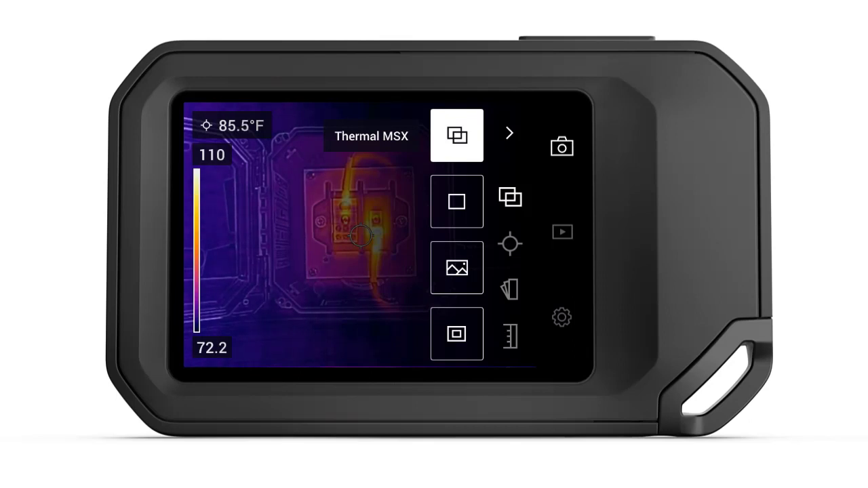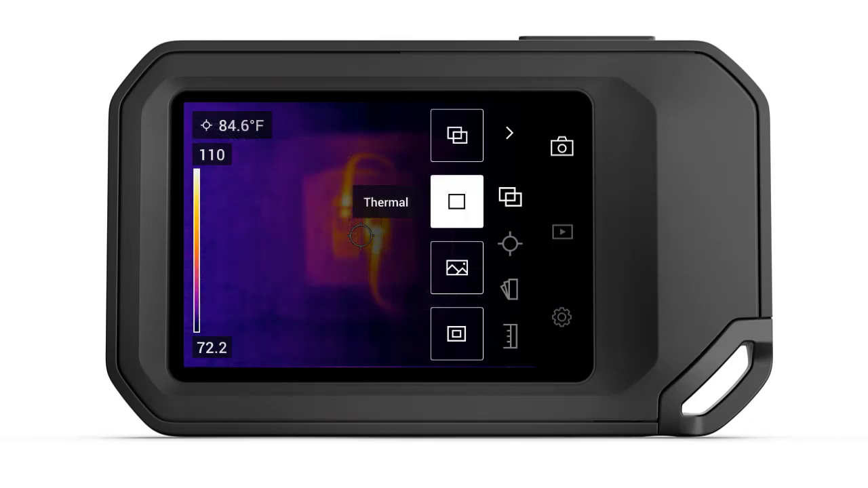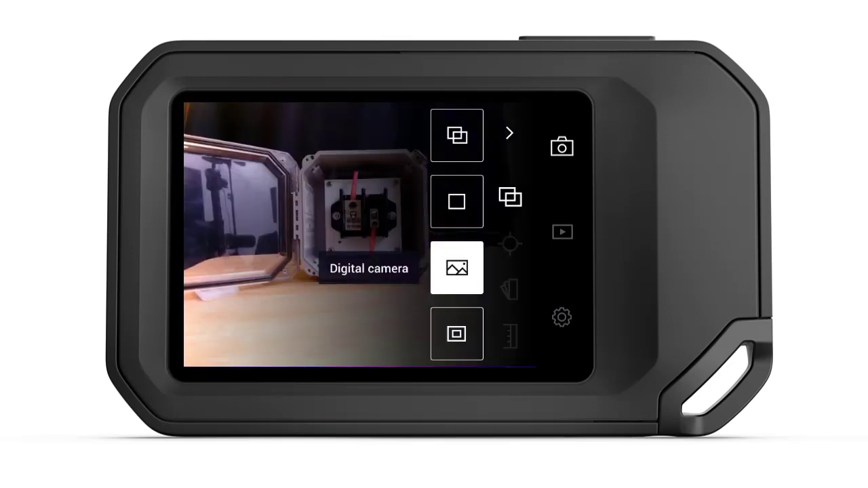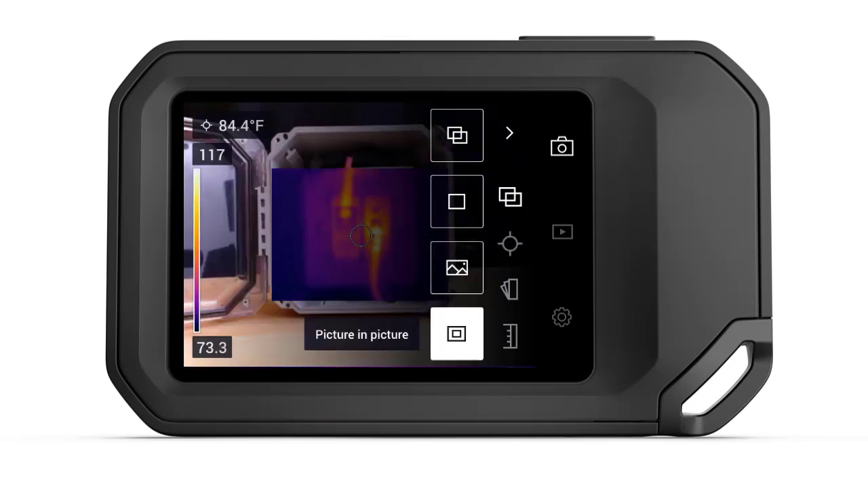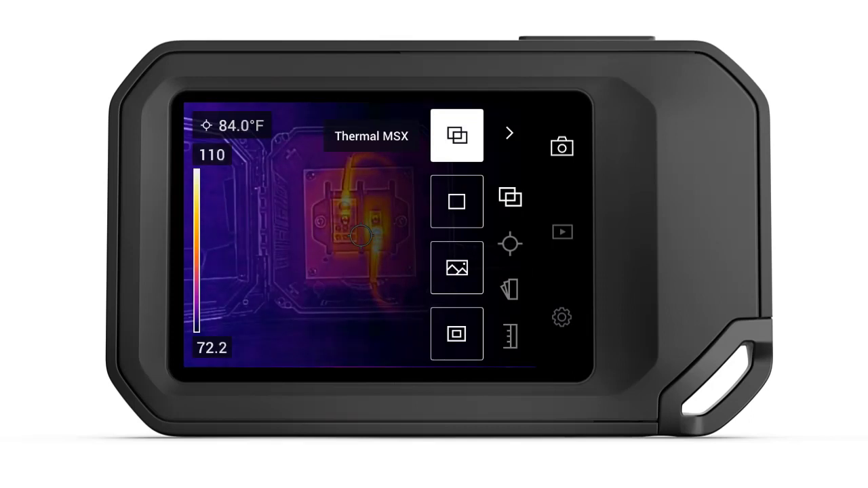And that's what thermal only mode is all about. It only shows the infrared camera feed as another option. The digital camera provides you with a visible light perspective, while Picture-in-Picture displays a thermal image in the center surrounded by a visible light border. Now, most of you will probably work in Thermal MSX, so we'll just leave it there for now. To return to the main menu, click the arrow in the upper right corner of the display.